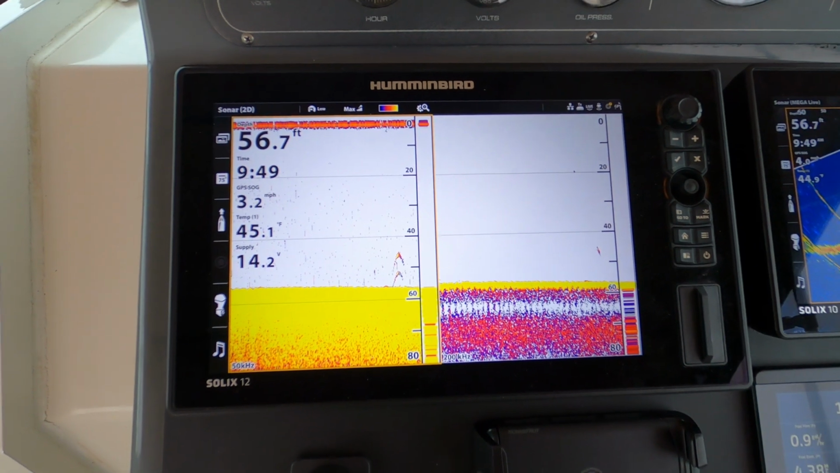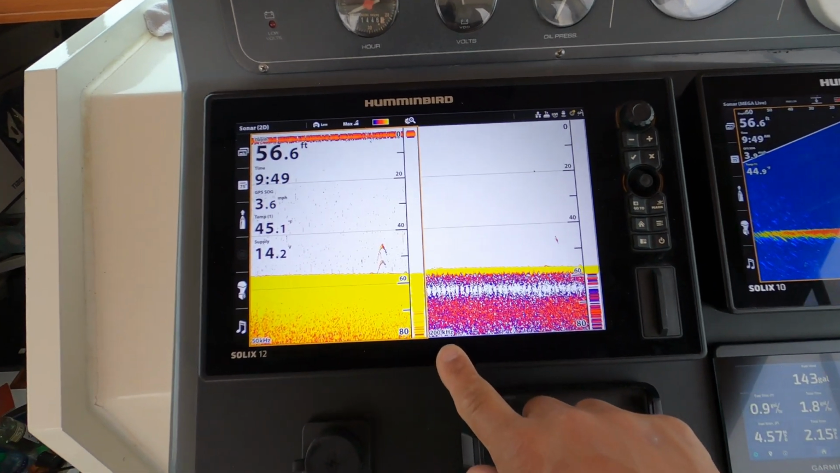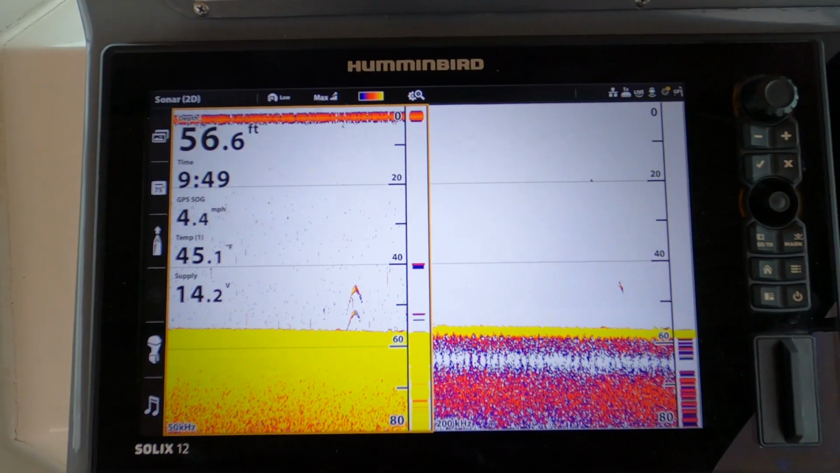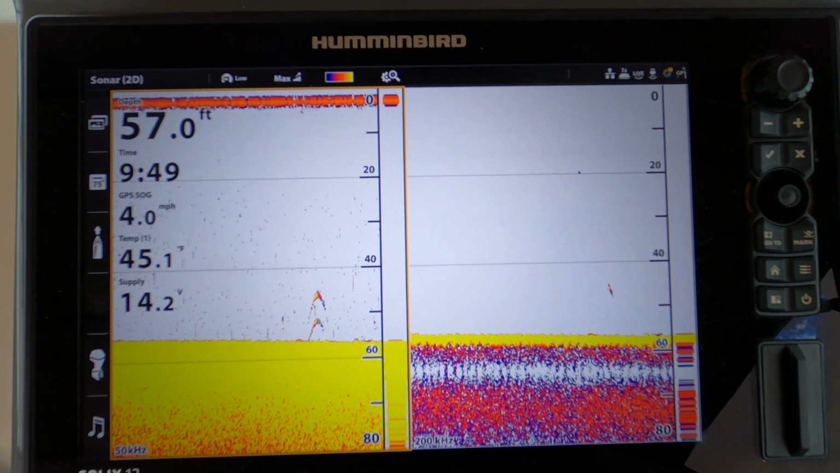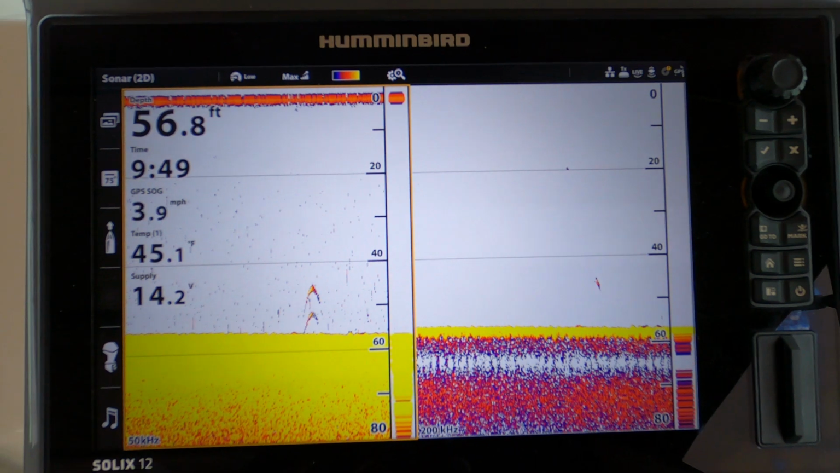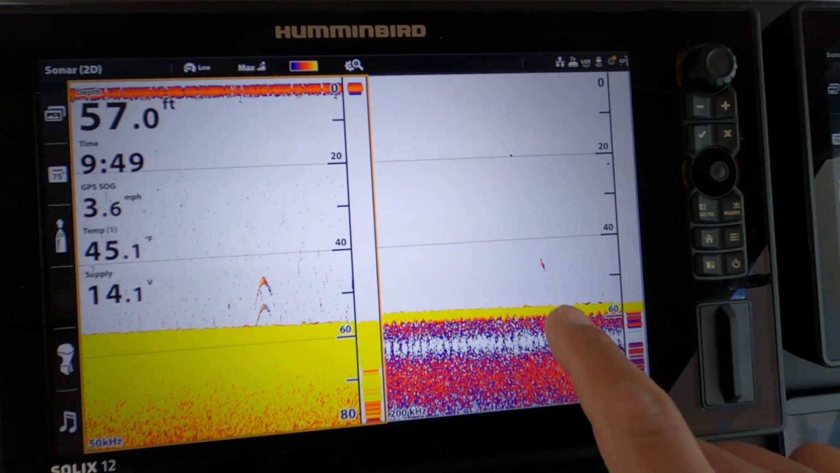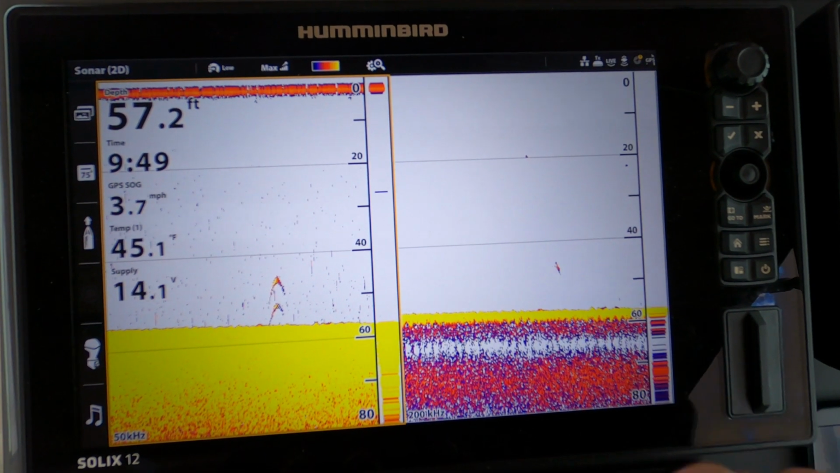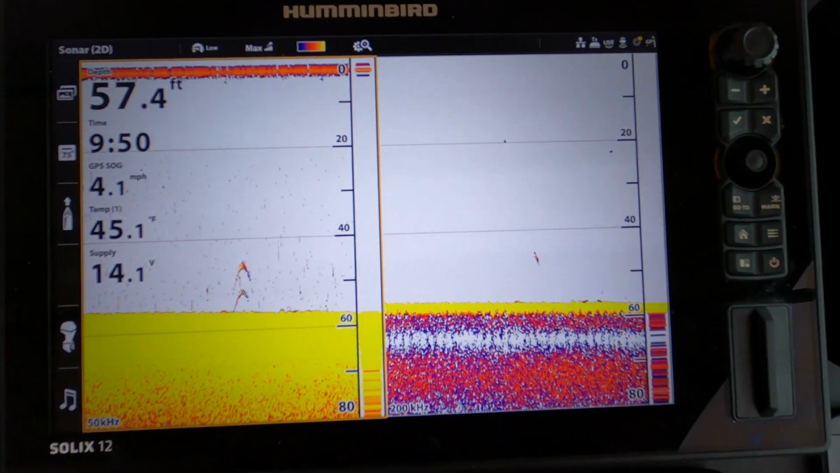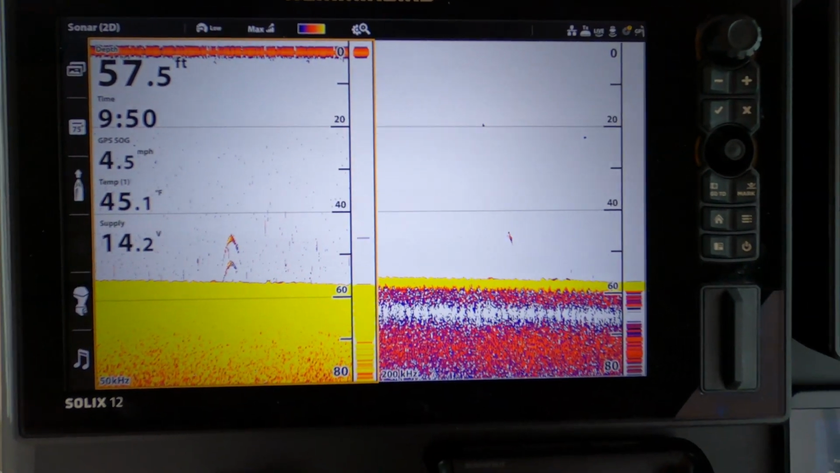Alright guys, so we're back to show the update. So you'll notice low frequency, and you can see down here it says 50 kilohertz. High frequency, 200 kilohertz. You can see we've got a few fish down there on the bottom. A nice hook. We're going a little fast, that's why the hooks are a little tight. We're trolling around 4 miles an hour, which is faster than we typically fish. But over here on the high frequency, you've got just a blip here. So it just goes to show you how each frequency reads a little differently.